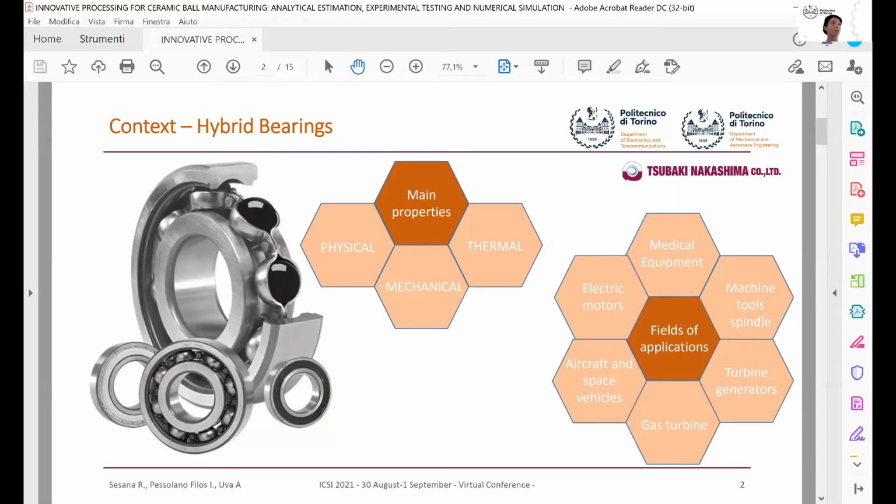In fact, compared to standard bearings with steel balls, they have a higher wear resistance thanks to the higher Young modulus, and a larger temperature range due to the higher coefficient of thermal expansion. Ceramic guarantees self-lubrication properties and does not allow the current to flow through bearings, obtaining an electric insulation effect.